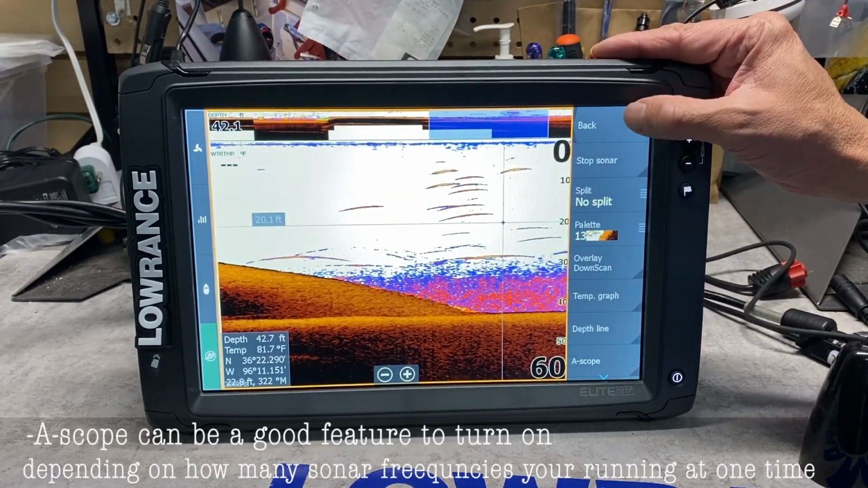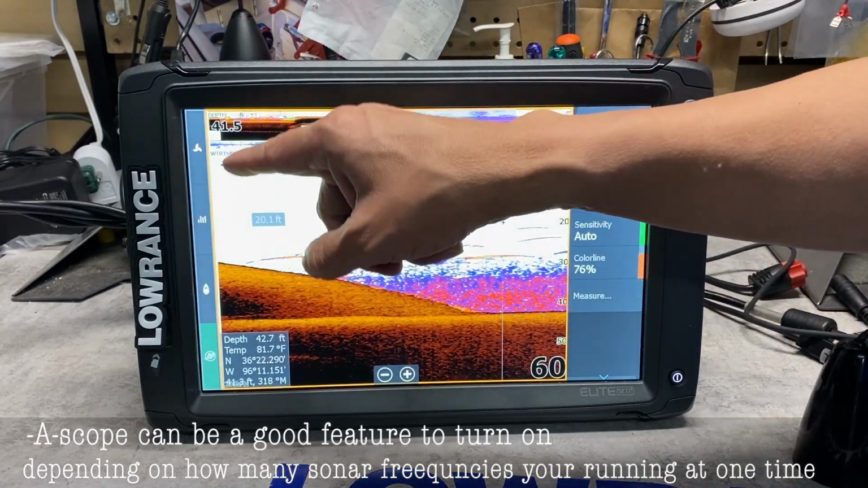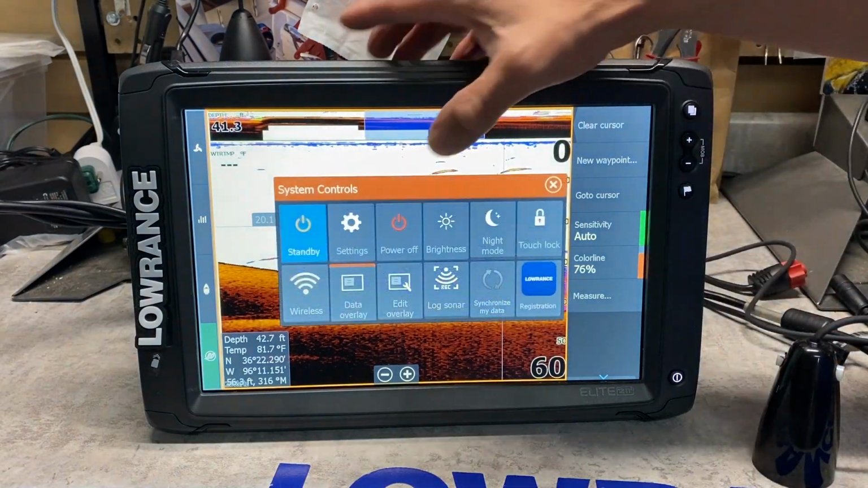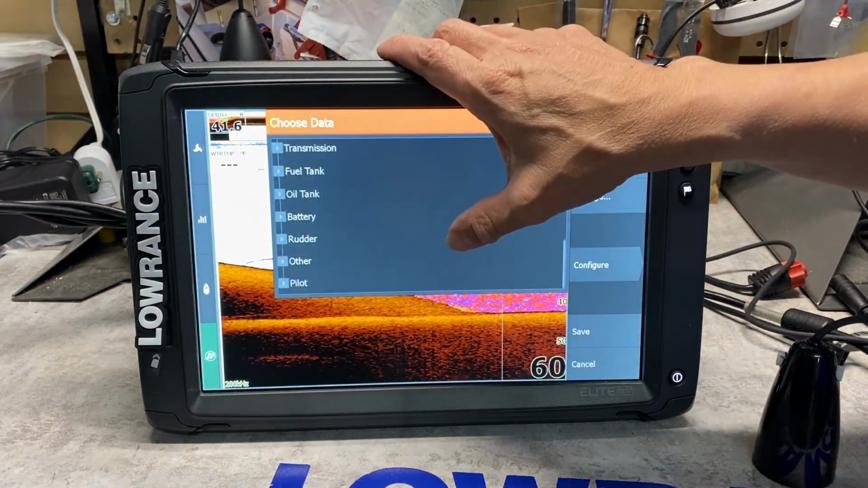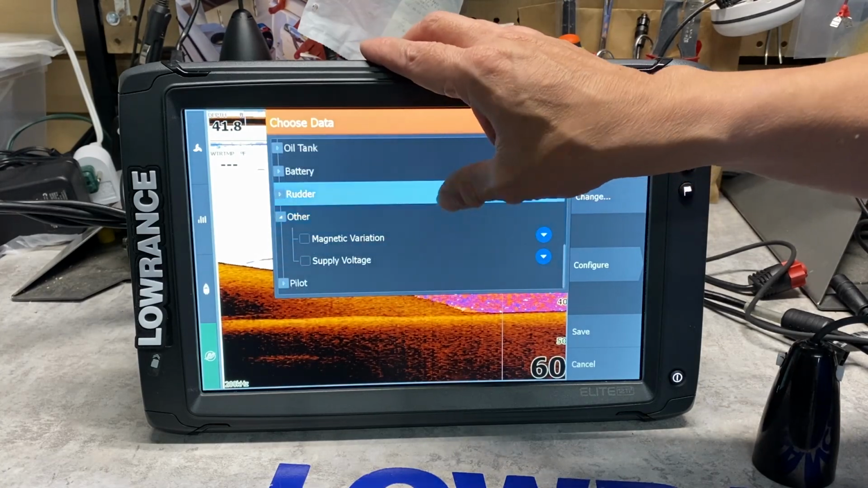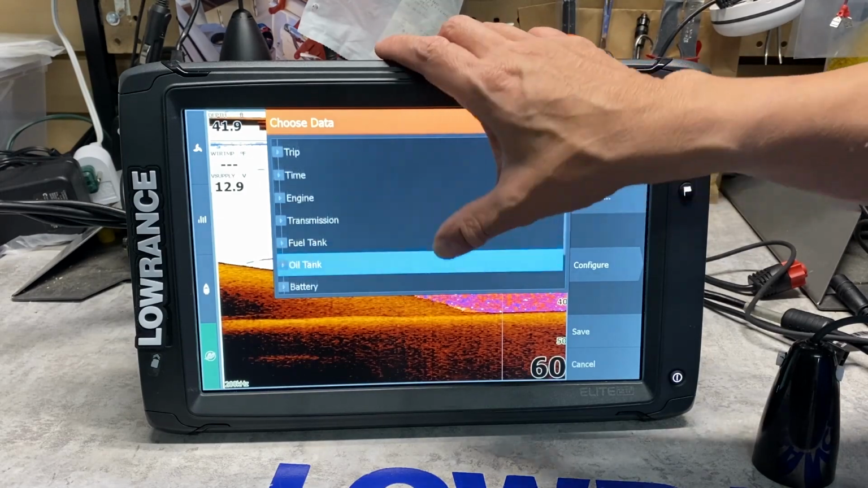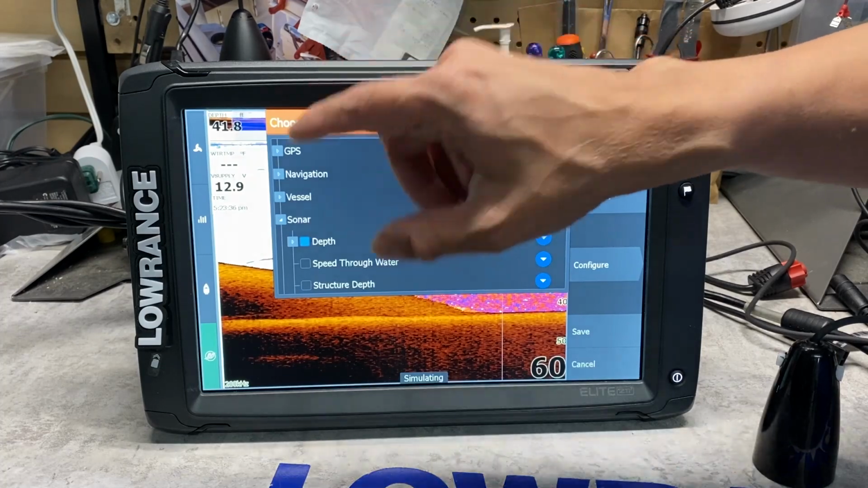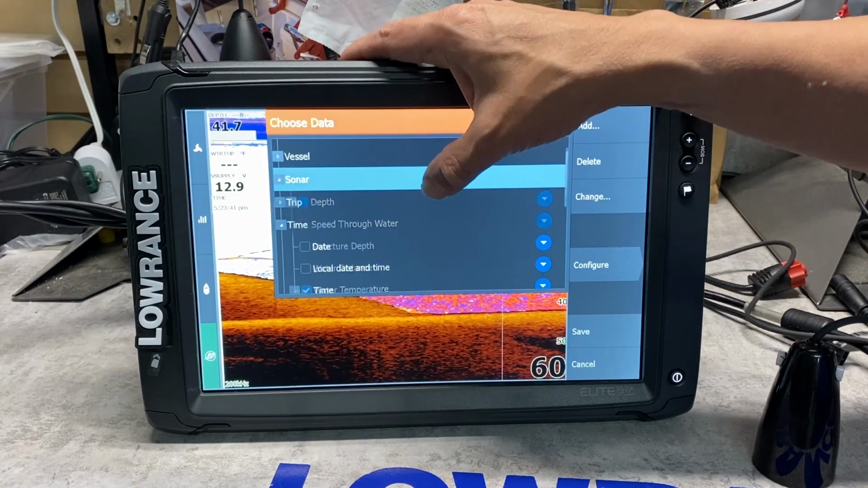Okay? So let's understand some features on the unit. We're going to hit the power button and change the information on the screen. So we hit the power button, we go to edit, we go to add. We definitely need to know our battery condition, which is under other. So we go to other and we put the voltmeter. Then we go up and we just put the time. Now we don't need water temperature because the ice transducer does not have a temperature probe inside it.